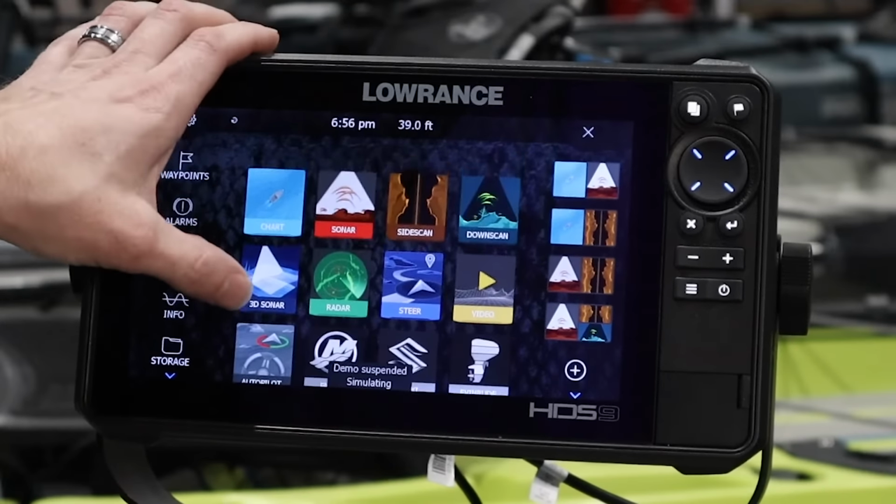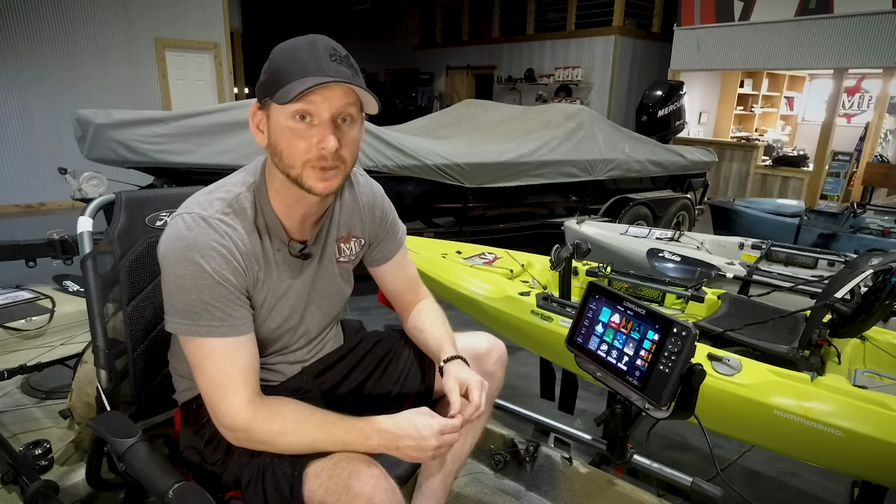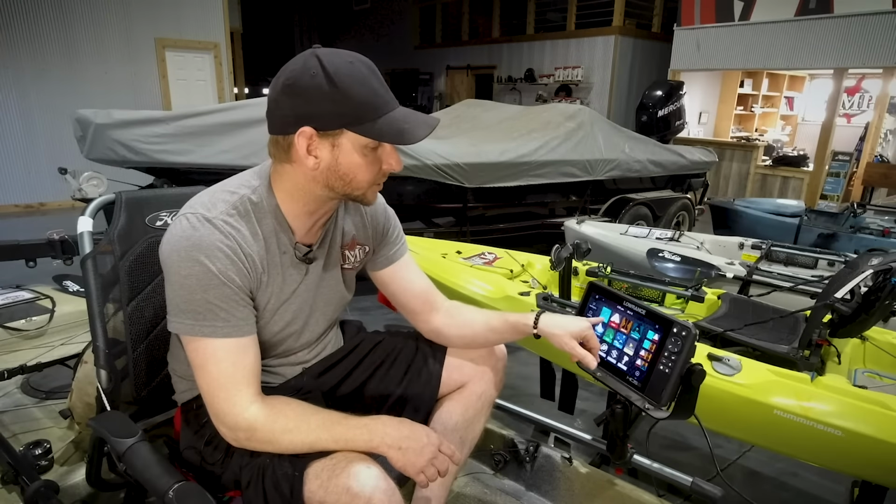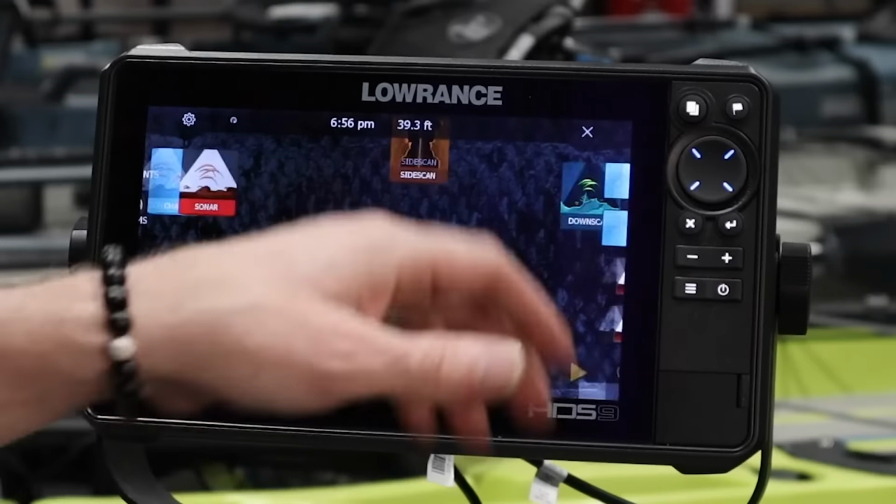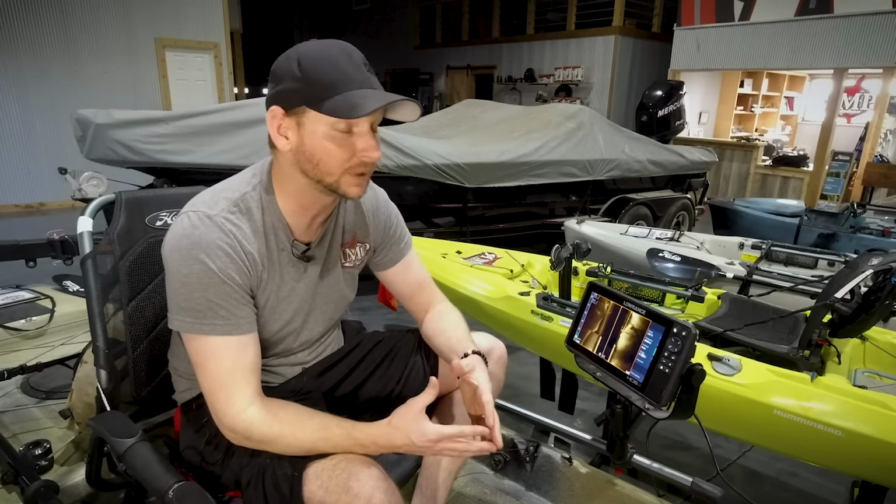Other than that, the unit itself, they've gotten very basic, which I think is a good thing. I think they've gotten back to making things a little bit easier. You've got your chart, sonar, and side scan on here. Very easy basic selections. I don't think there's a lot of things that need to be done here in terms of adjustment.